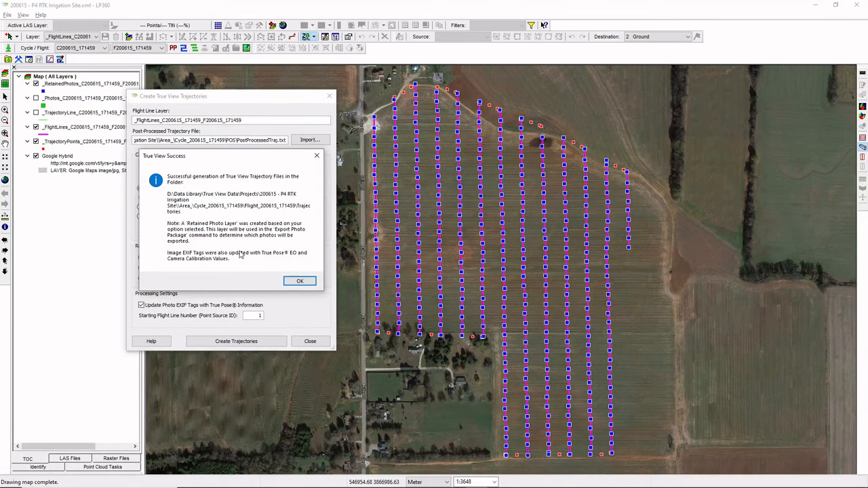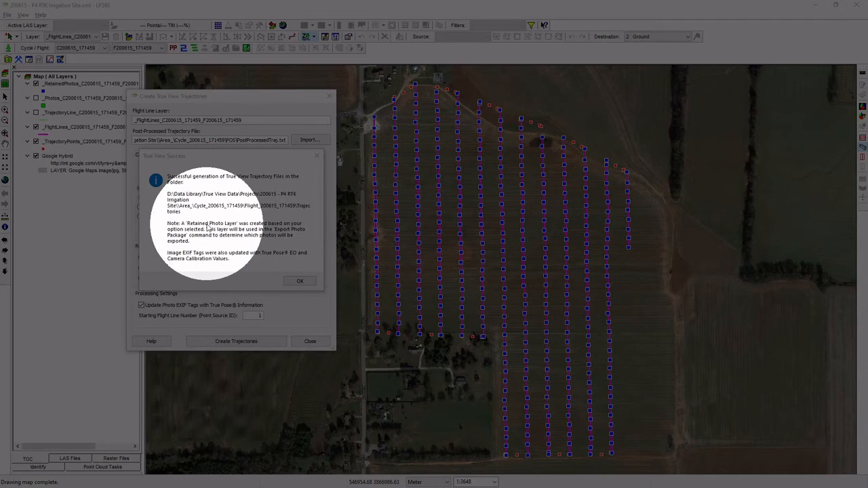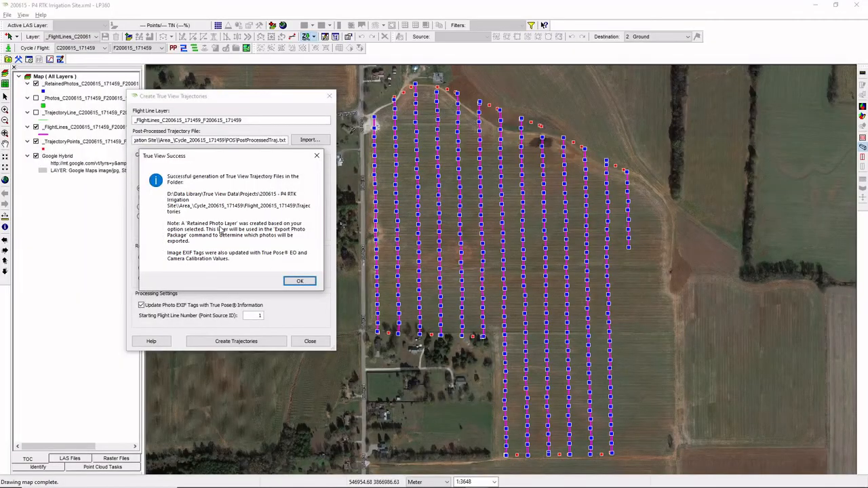Now, when we ask it to retain certain photos for further processing, it does create a new layer, as you can see here. It's created a retained photo layer. So that's the layer that will contain the photo centers that we want to use in further processing. Essentially when we come to the export photo package step. Okay, so we're finished with this step.